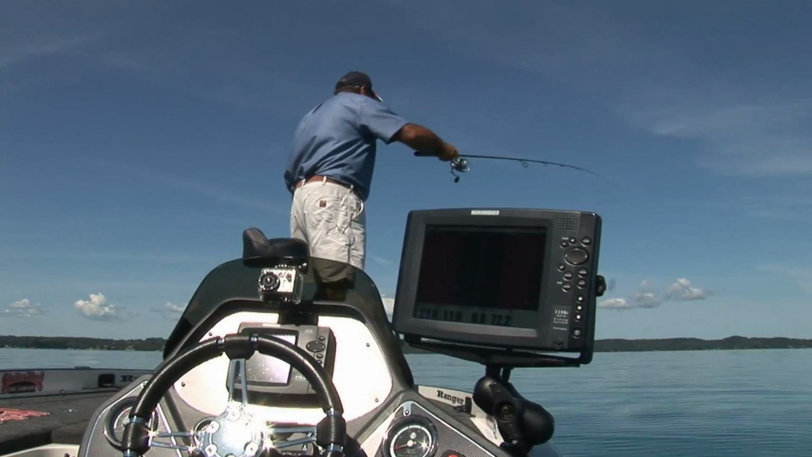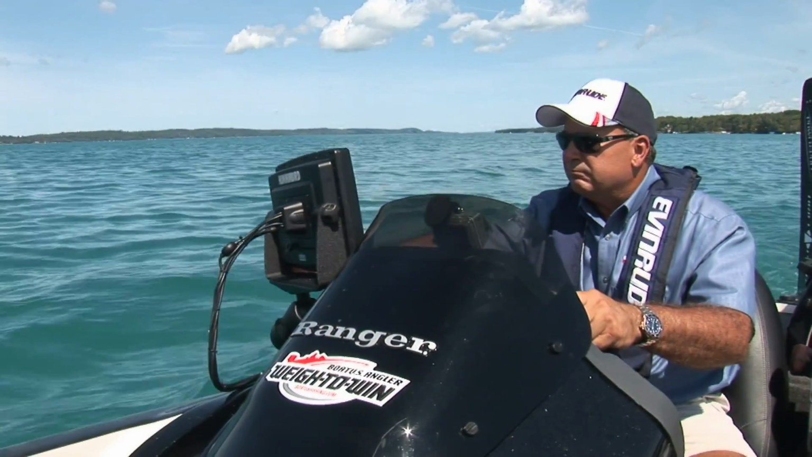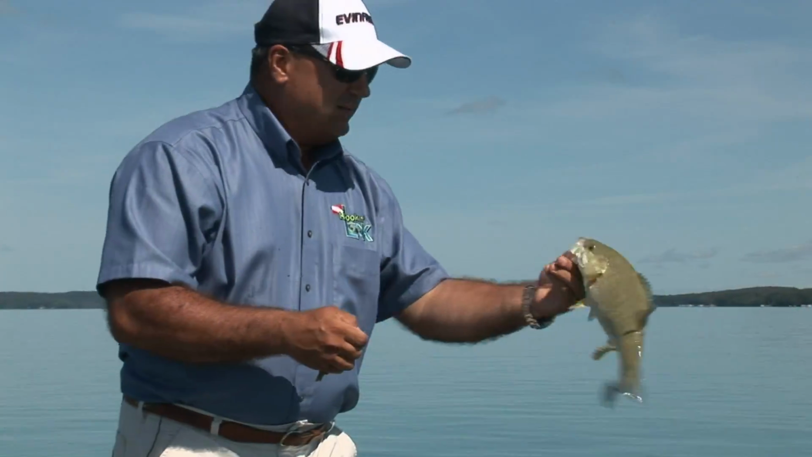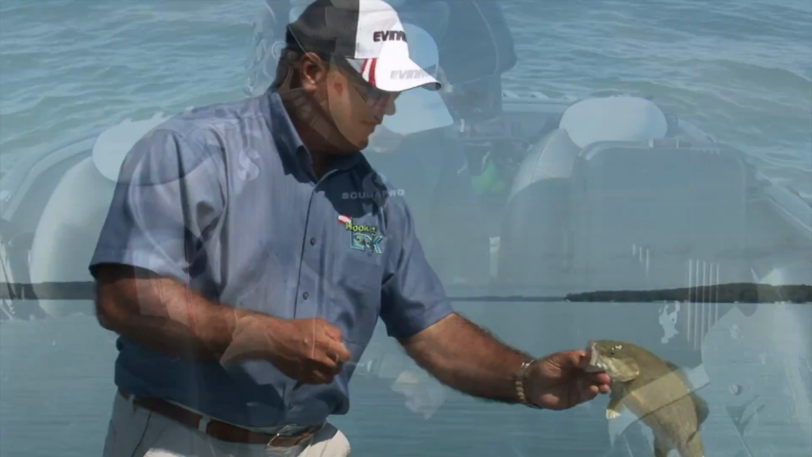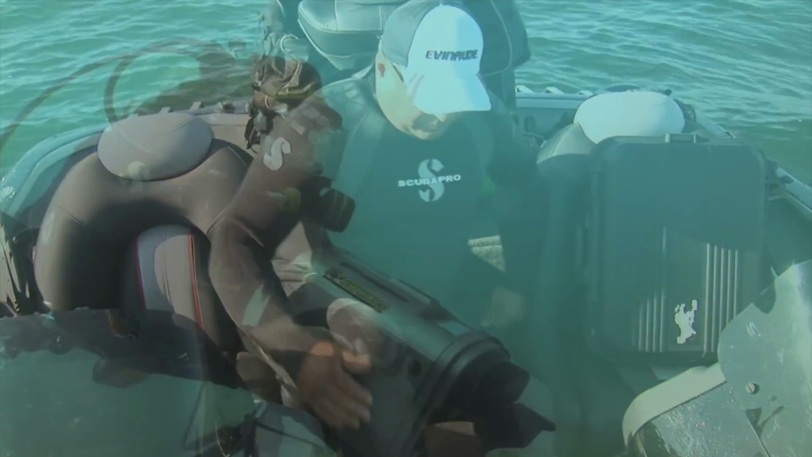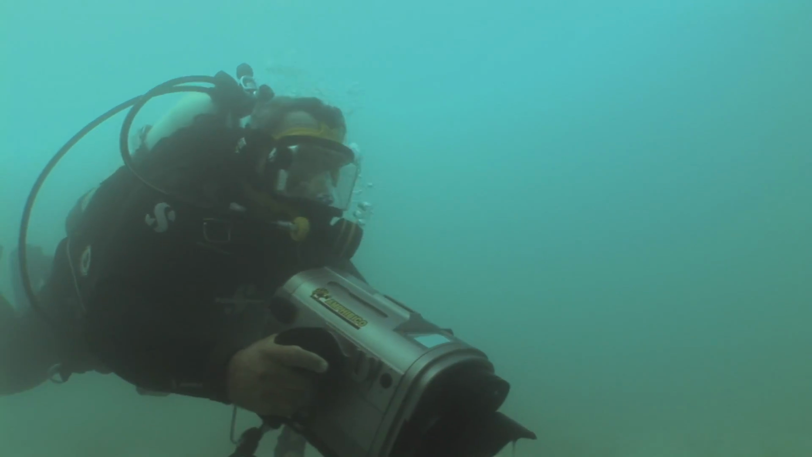After a somewhat disappointing morning, Kim and Danny are curious as to why the morning's efforts have yielded only a few less than stellar fish, especially after Mark Zona's boisterous recommendation. So the two descend to the lake bottom for a closer look.